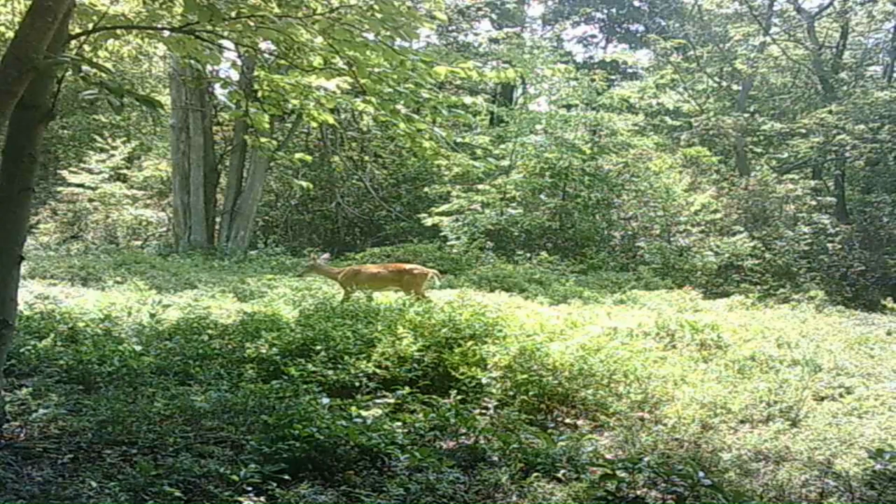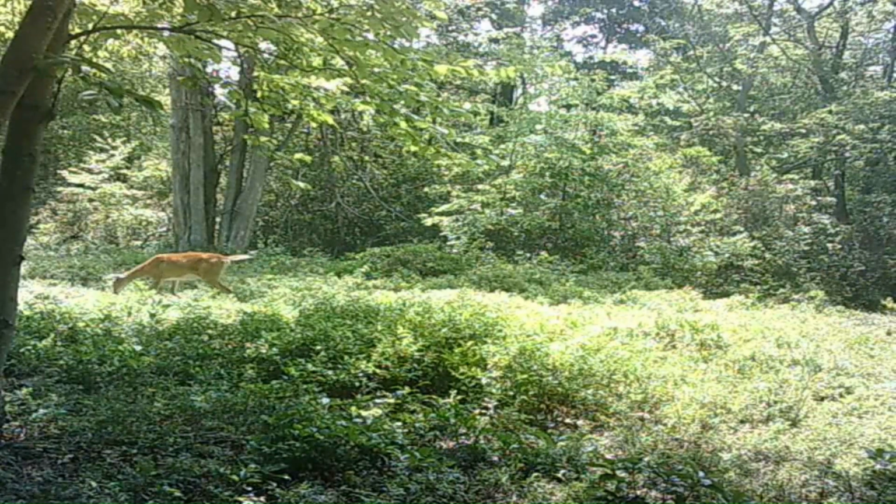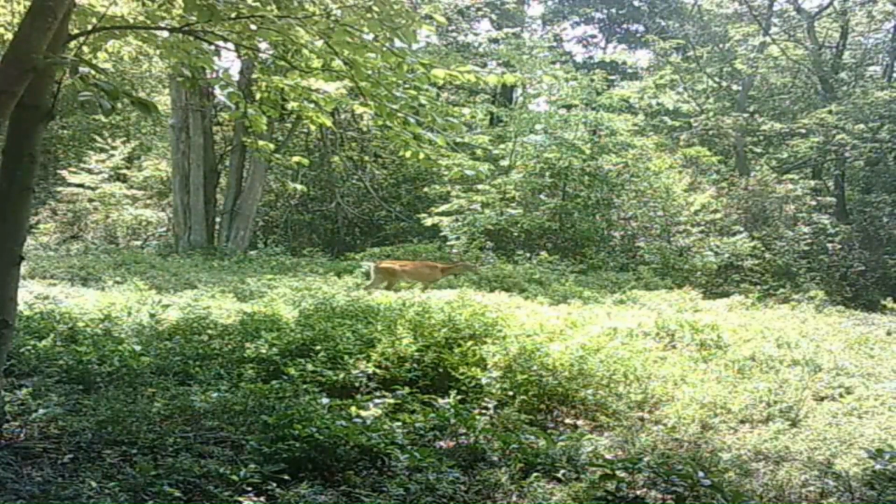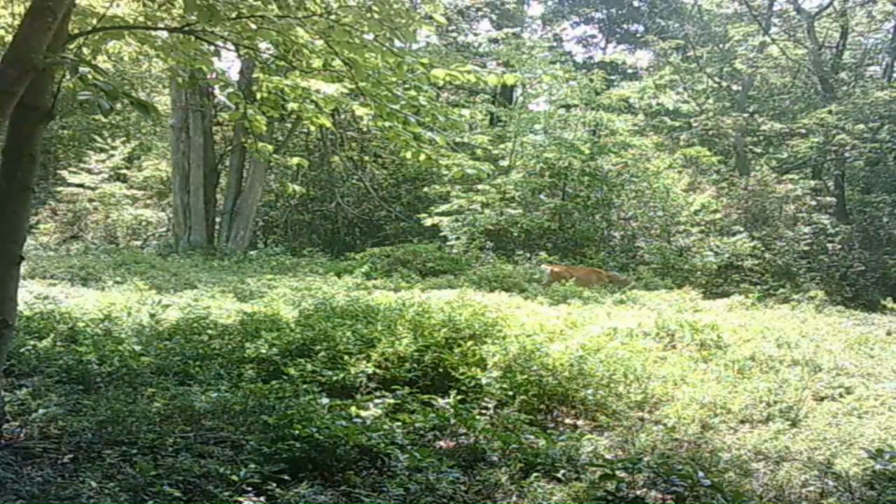And we got a mom and a little one in there. And I think I'm going to move this camera to that set of maple trees where that doe's at now. Because in the past I had them hanging in that direction. I like the videos I get from that way more so than where I have the camera hanging now.